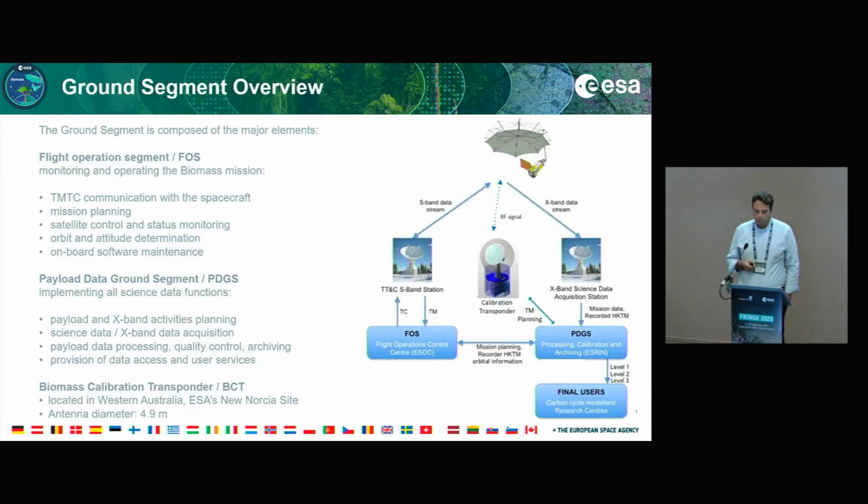The ground segment overview. The ground segment is composed of a couple of quite standard elements. We have a flight operations segment, monitoring and operating the Biomass mission. So it's overall mission, telemetry, telecommand, so communication with the spacecraft, mission planning, satellite control, status monitoring, orbit and attitude determination, onboard software maintenance. Then we have the PDGS, implementing all science data functions, so payload X-band acquisition planning, science data, payload data processing, and provision of data access.